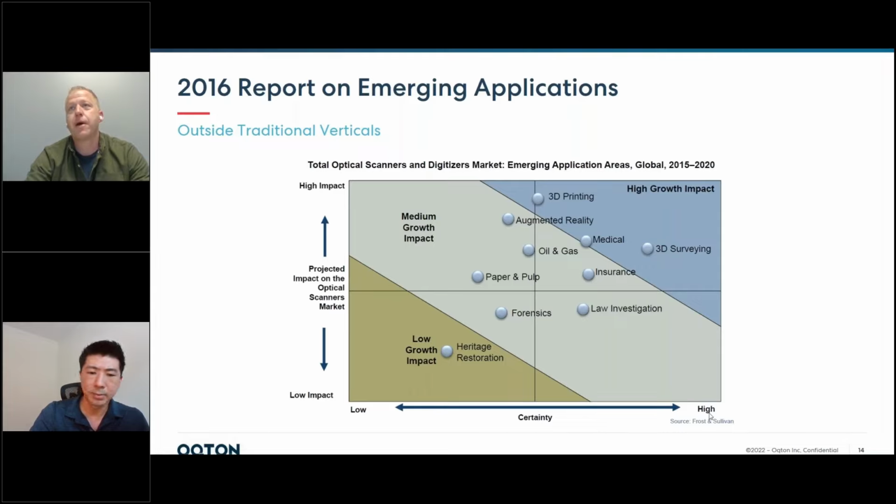So high impact, high certainty that there's high impact. And the actual impact is very high. So the prediction in 2015, 2016 was that all this stuff in this blue area is going to have high growth and high impact. Well, it's 2022, and we can look back and see, is this prediction correct?